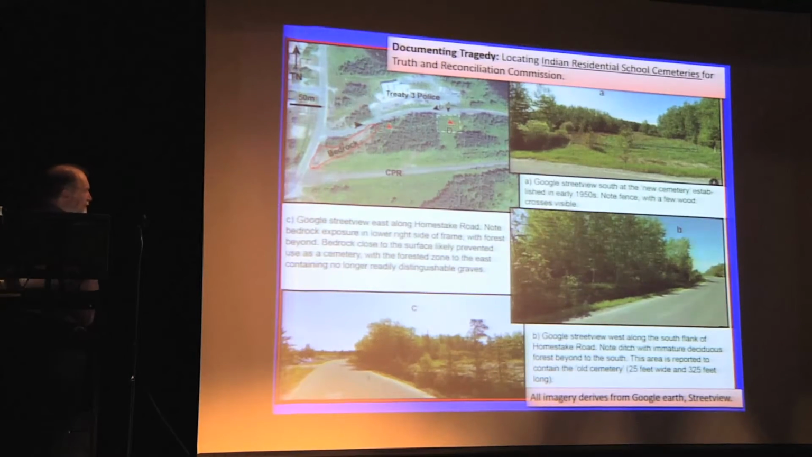I've also started experimenting with the use of drones in documenting Indian residential school cemeteries in various places in Western Canada. All of these images are from my first round of work for the Truth and Reconciliation Commission, and the historic records indicated that there is a cemetery in this area and also a cemetery here.